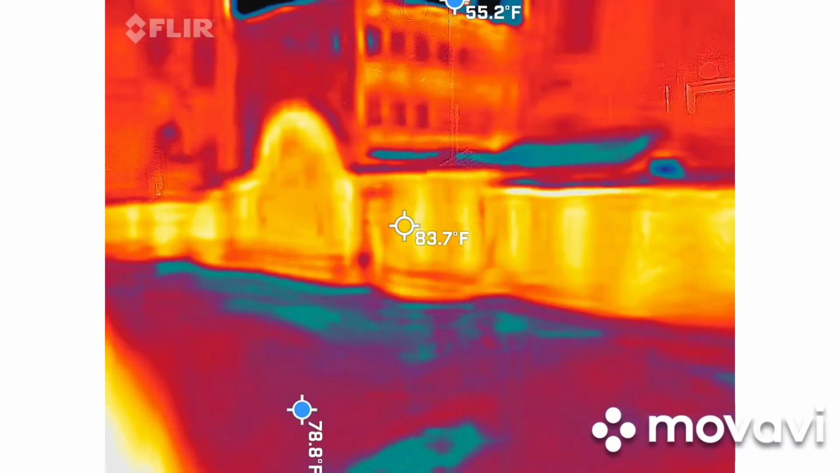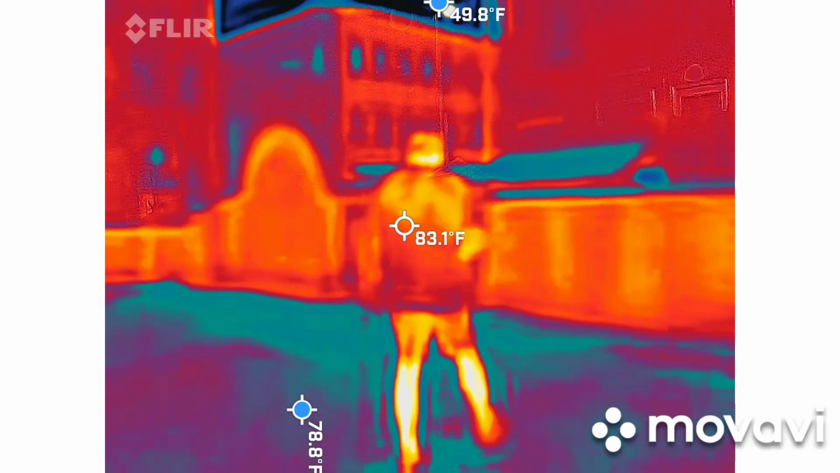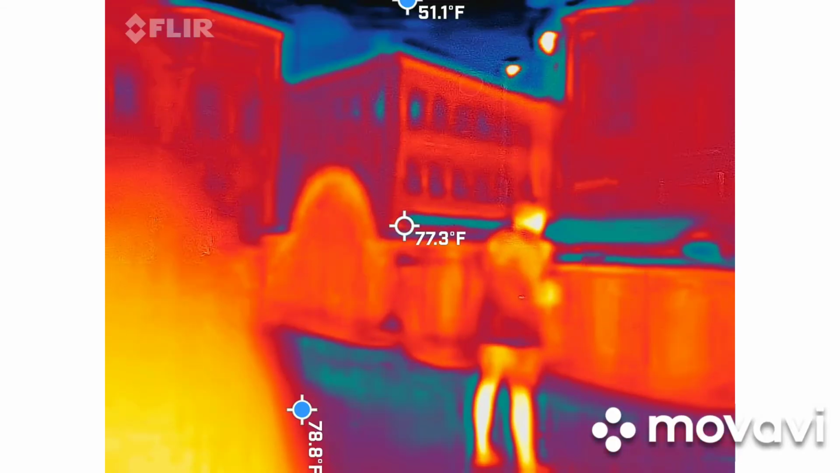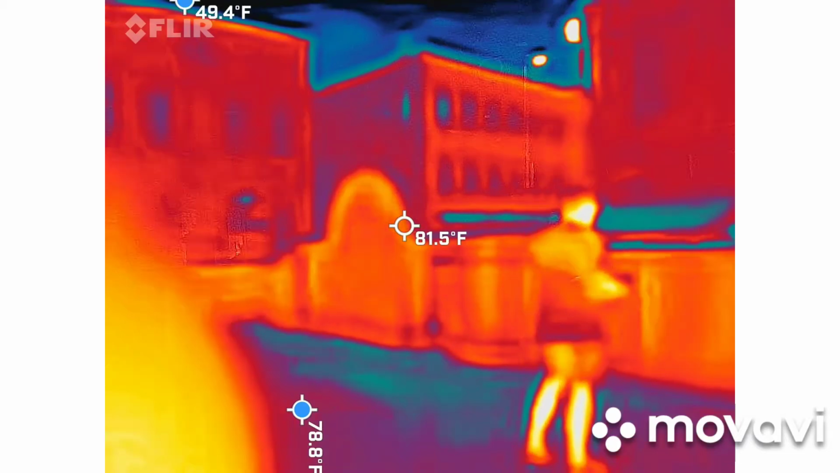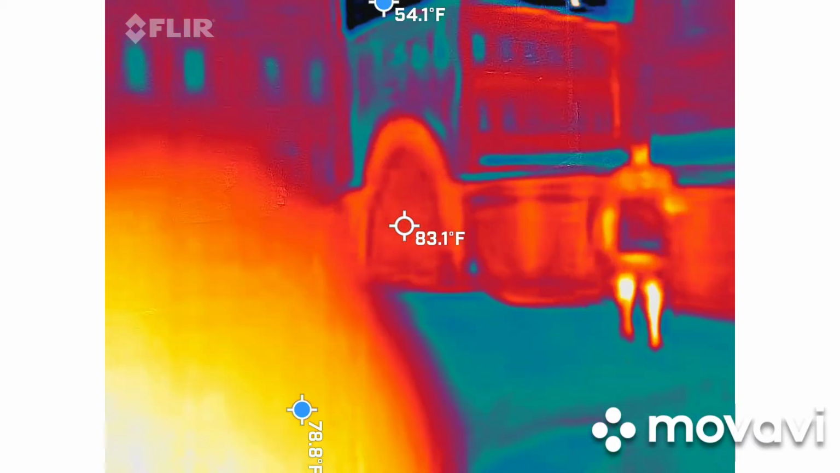Nope, it likes to be sideways. I don't know why. But anyway, that blue dot is going to give you the coldest spot in the screen at that particular given time. It's going to move all over the place. If you have sky in view, it doesn't know what to measure. So it's going to keep going, and that's going to be your coldest spot.